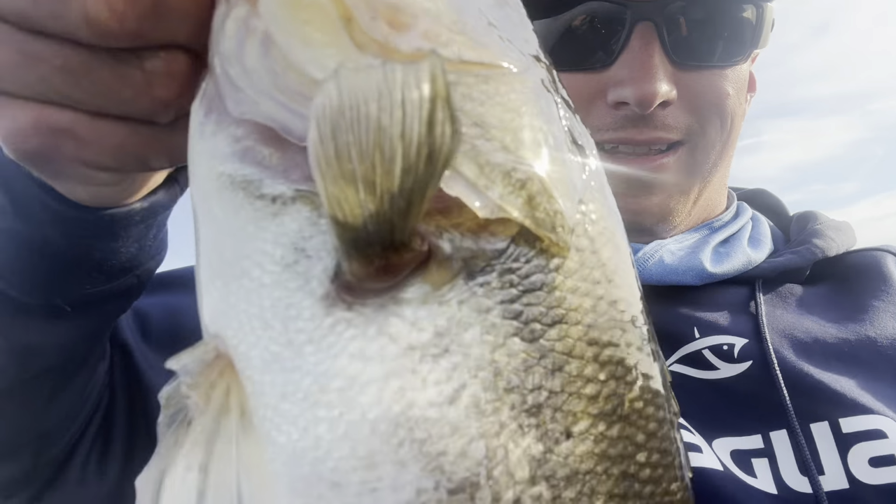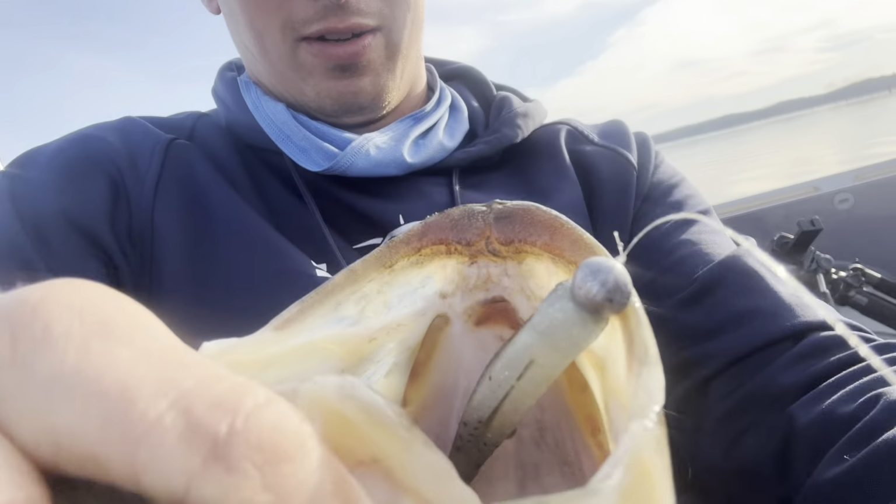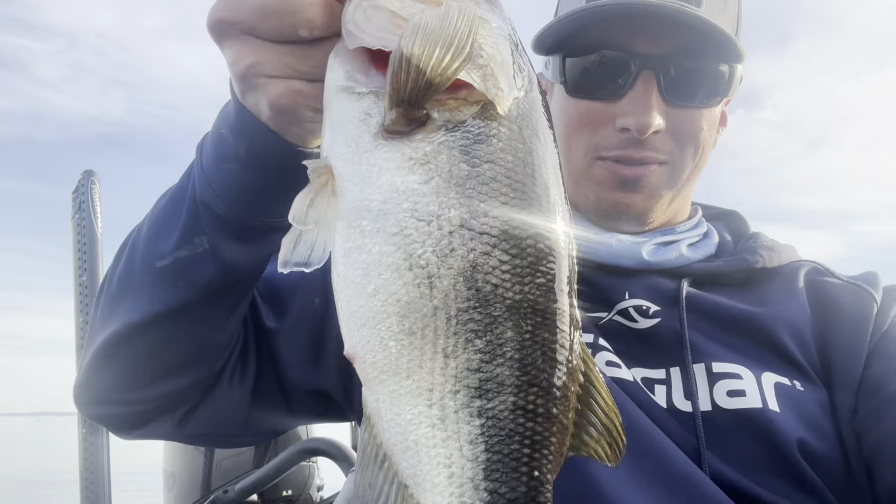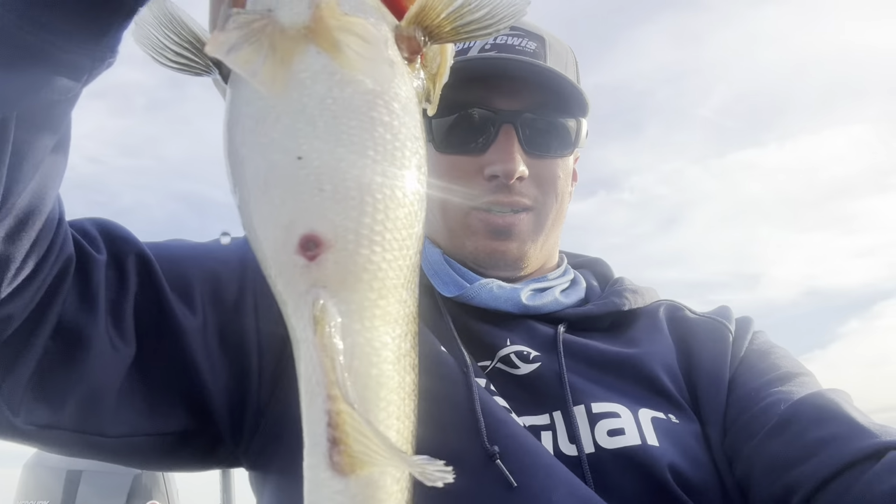All right, just hooked up with another good one. I don't know if you can see him, another probably pushing 4, if not over. That's that scented jerk shad, Dobiki rigging. We catch one pretty good. This one's kind of banged up looking, a little old, but getting a belly to her.